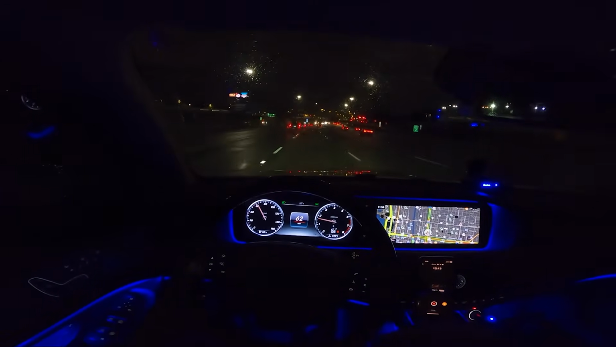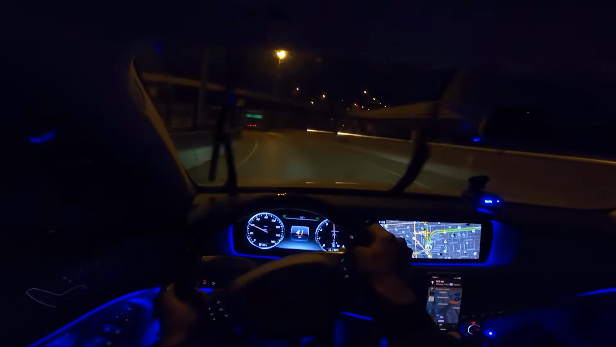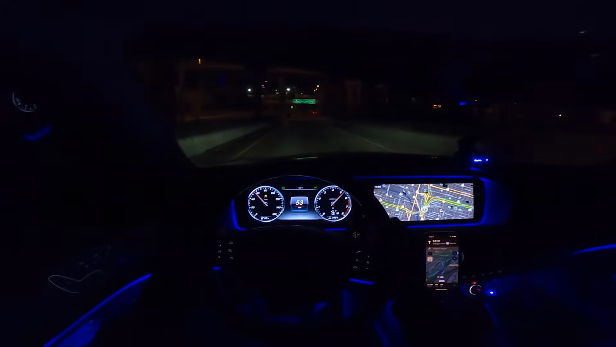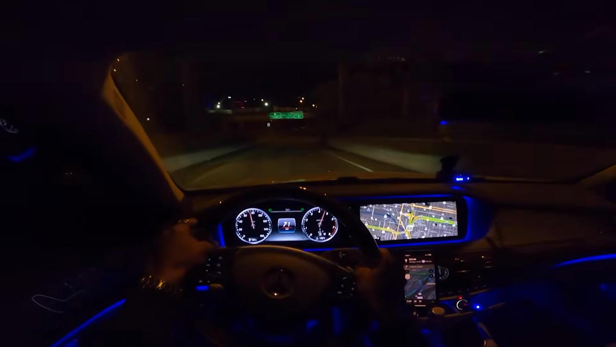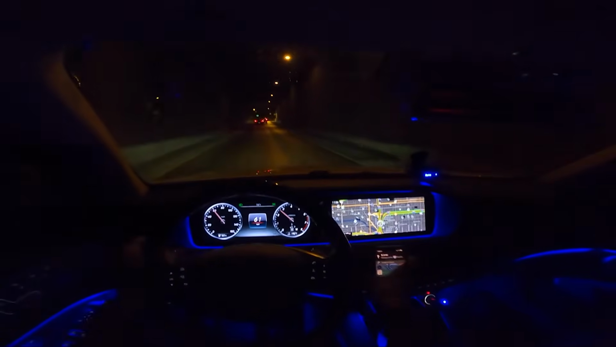You let your foot off the brake there. It's got a lot of assist, lane assist, steering assist, some manual shifting, second gear. It's a little bit wet, so this thing likes to wiggle around a little bit, but it pulls really nicely.